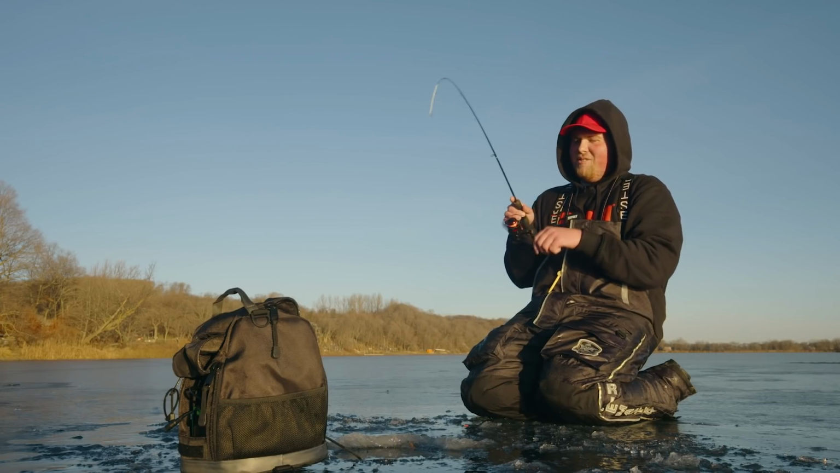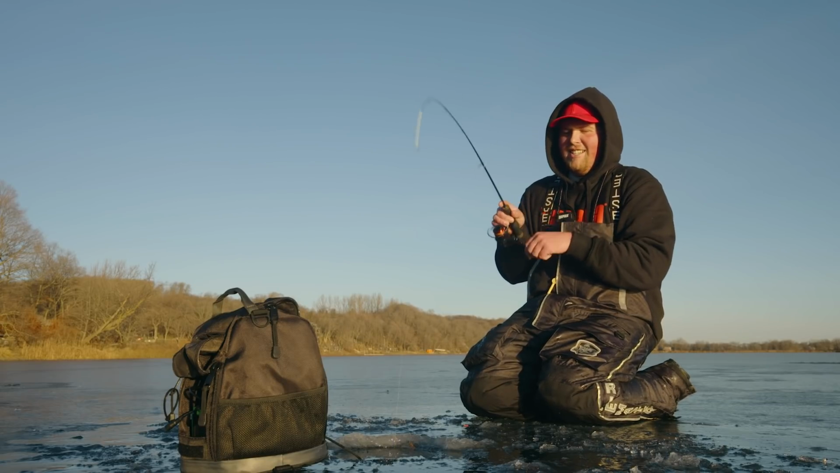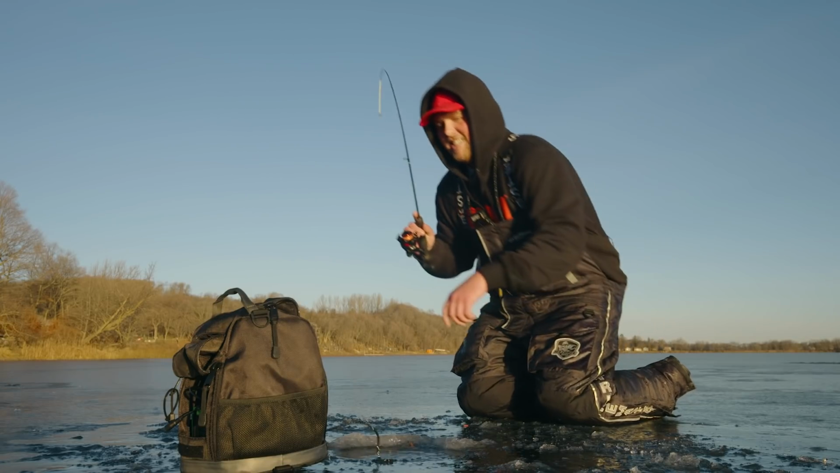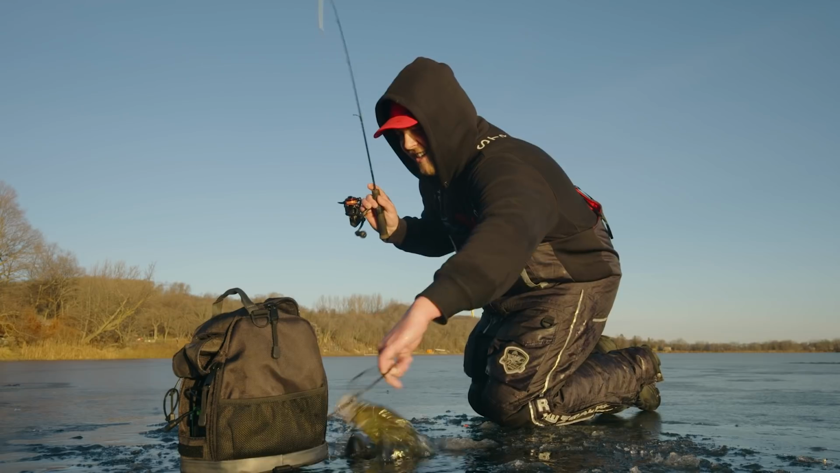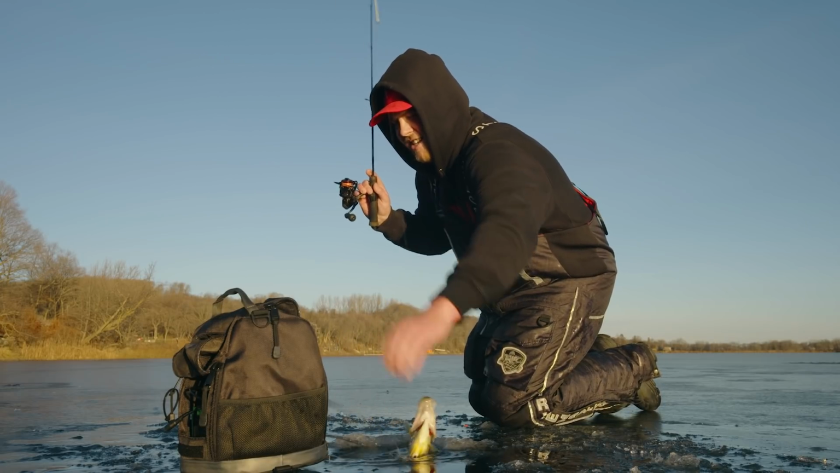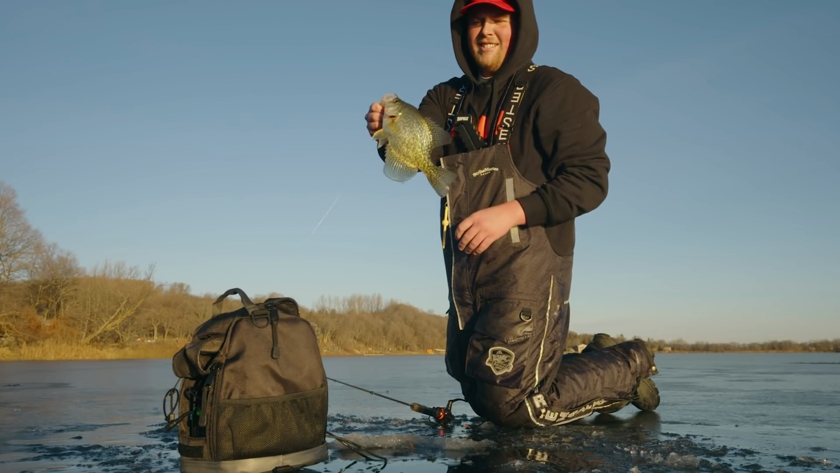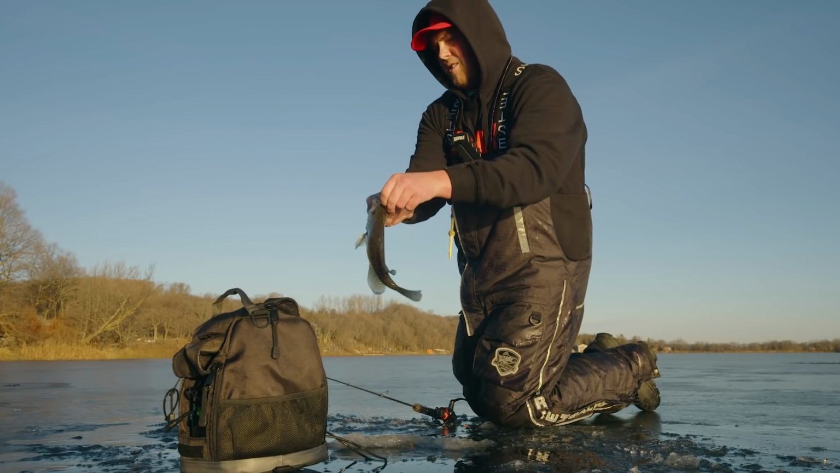I don't think it'll ever get old though. Got to keep it fun, and I think that's the beauty of pan fishing. Well, I see how happy it makes you. I don't see it getting old for you anytime soon. Absolutely not. Not when you get to come up here and catch fish like that. I mean, that's just the quality of them.